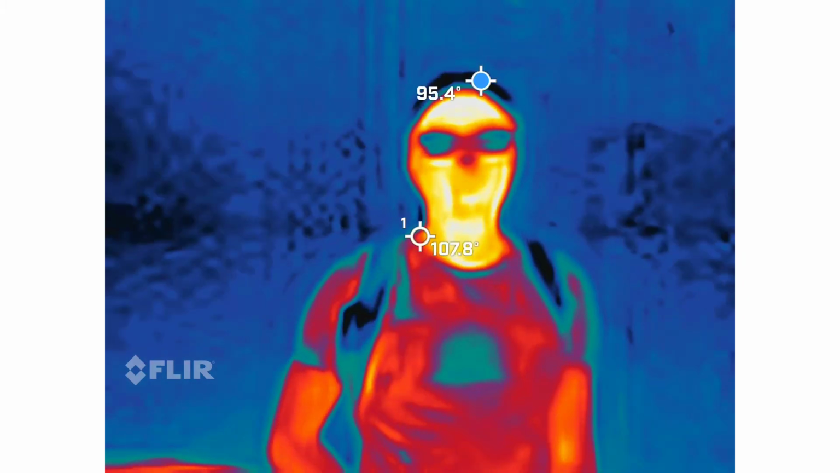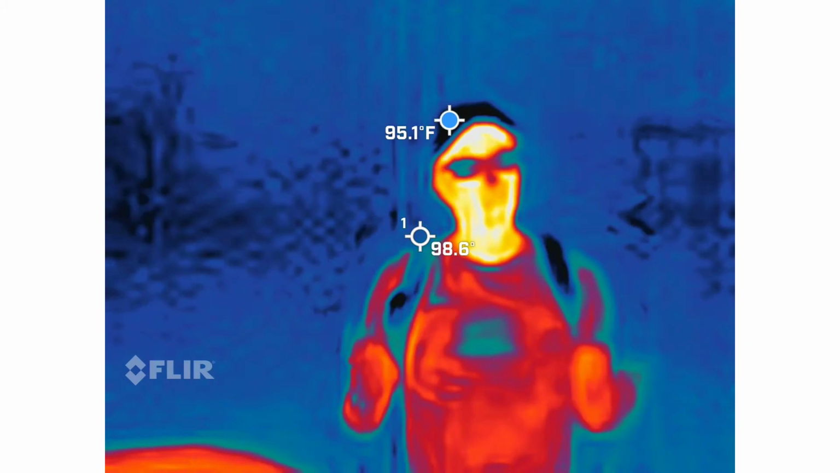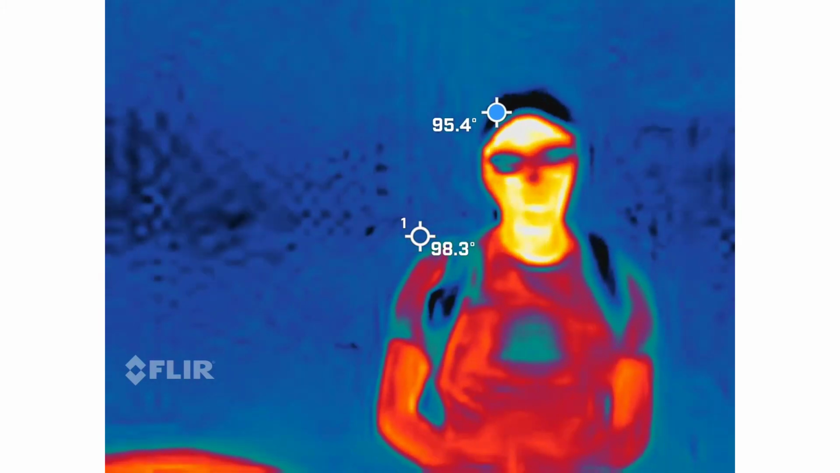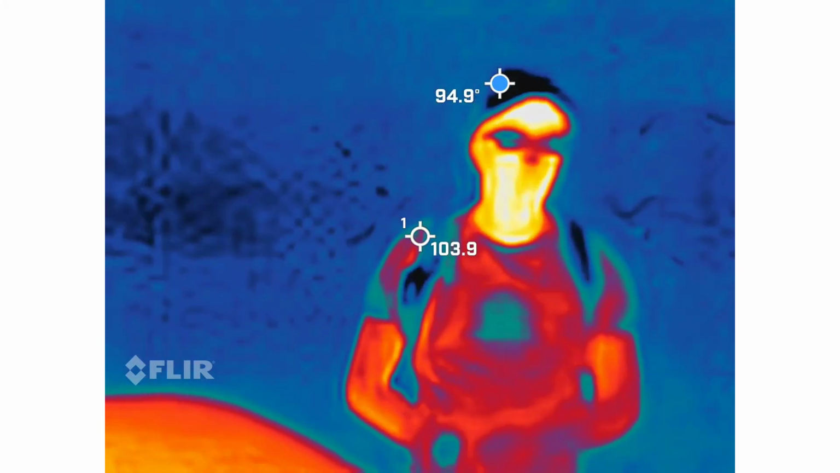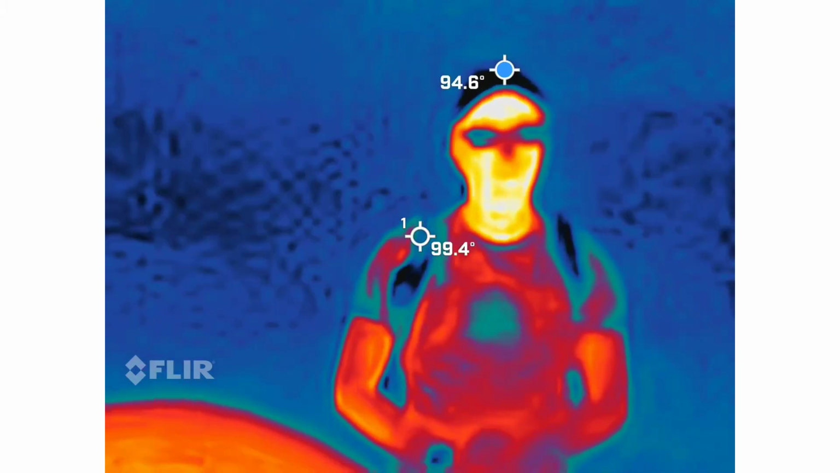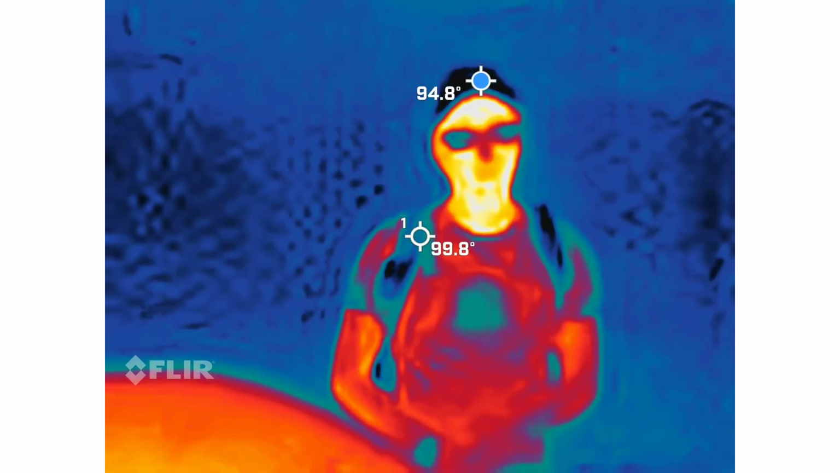But anyway, it gives us that array of color on the screen. It's much easier to find those cold spots when there's an array of color versus just all one color. You're also going to try to keep the sky out of view. I know that's going to be impossible in some areas, but the reason I ask is that the blue dot bouncing on the screen automatically defaults to the sky because there's no surface. So it's looking for something tangible to measure. So again, do your best.